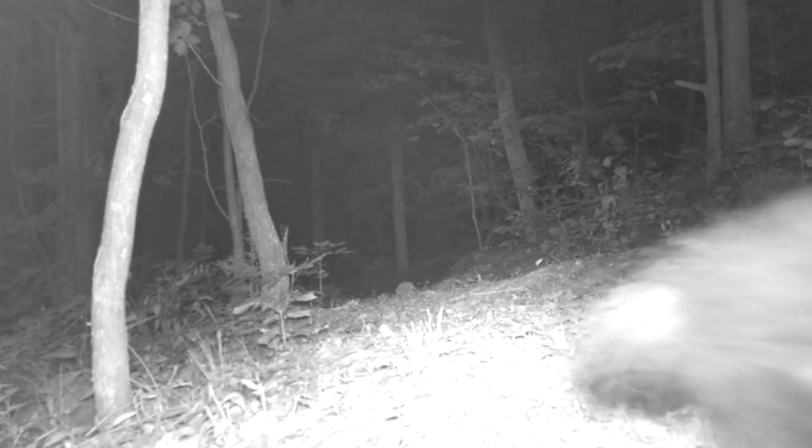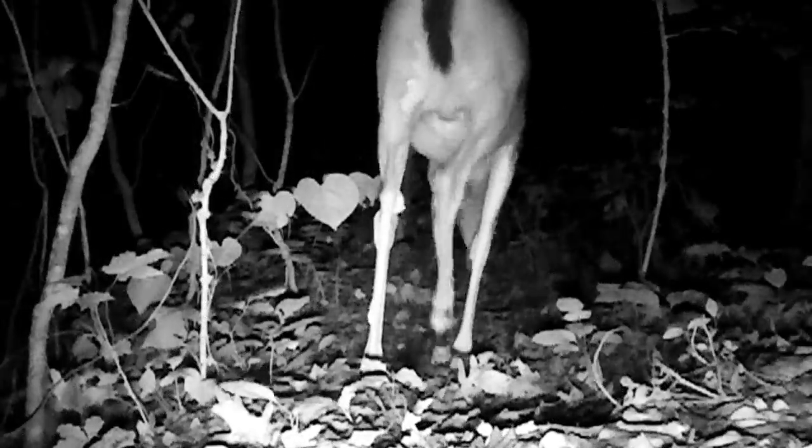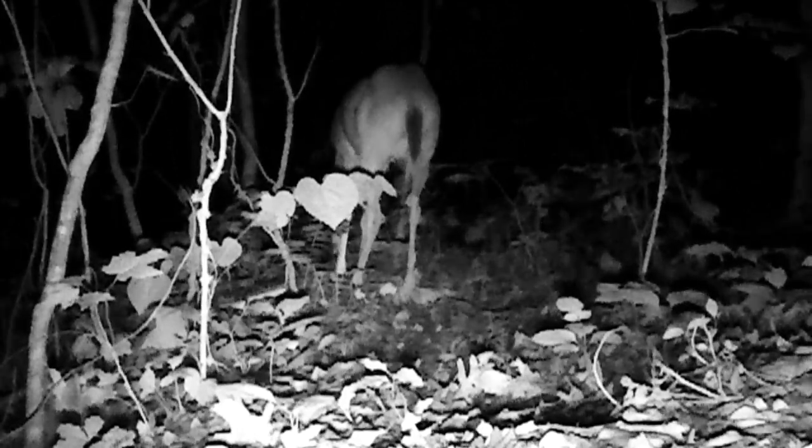I filmed one skunk on a trail camera. I'm not sure what that is. Looks like cotton top. The old deer moseying around, a dark doe. No fawn with her on this one.